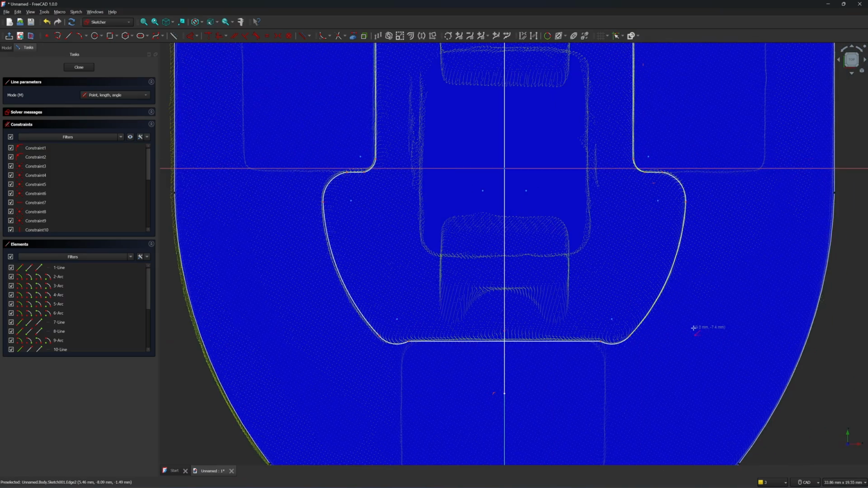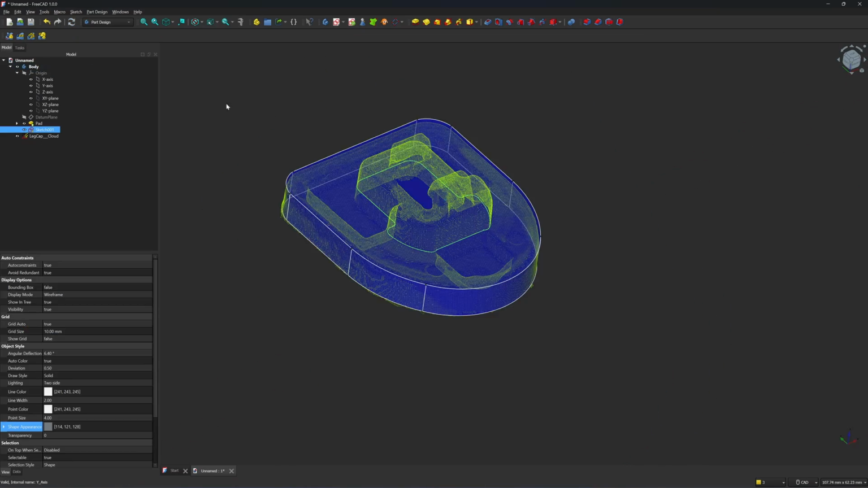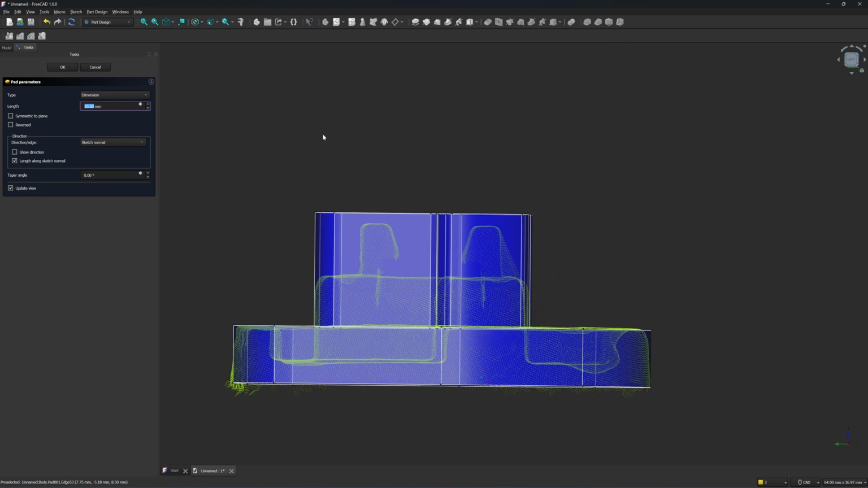Okay, so now I can extrude this one. Don't forget to remove the mirror lines. Click on close. Okay, let's click on the pad command. Okay, now I can extrude it.